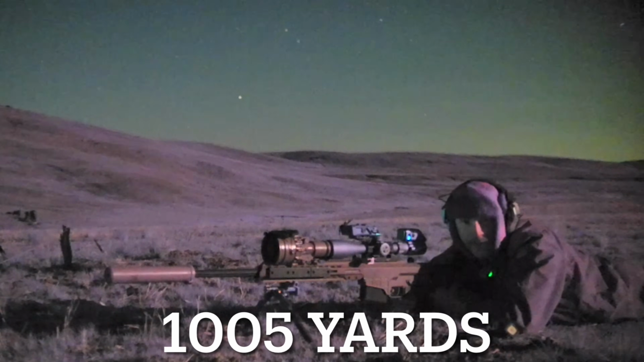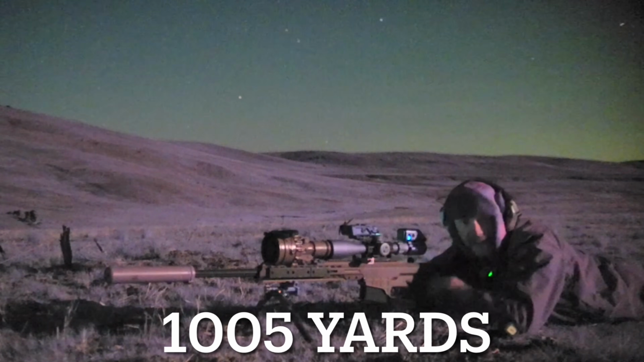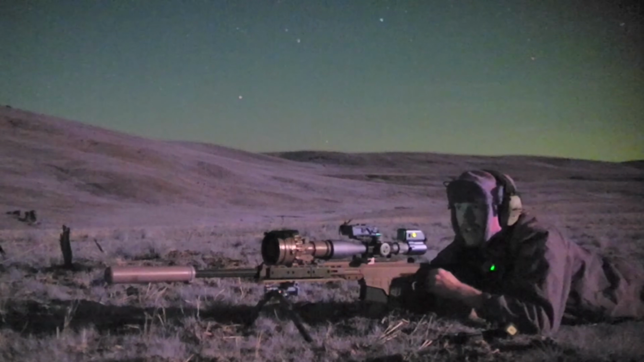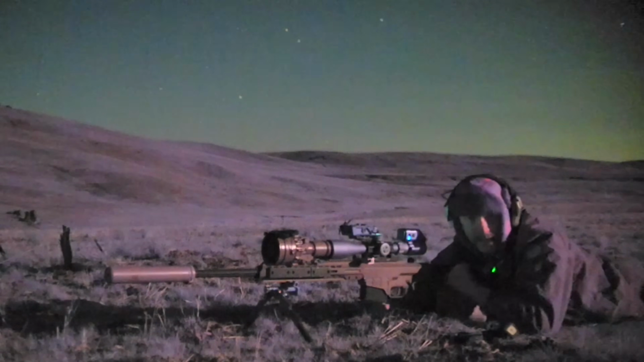So we have just about perfect shooting conditions tonight. On the night after the full moon, so there's a ton of ambient light out, I can actually see my shadow on the ground. And the wind is almost dead calm.